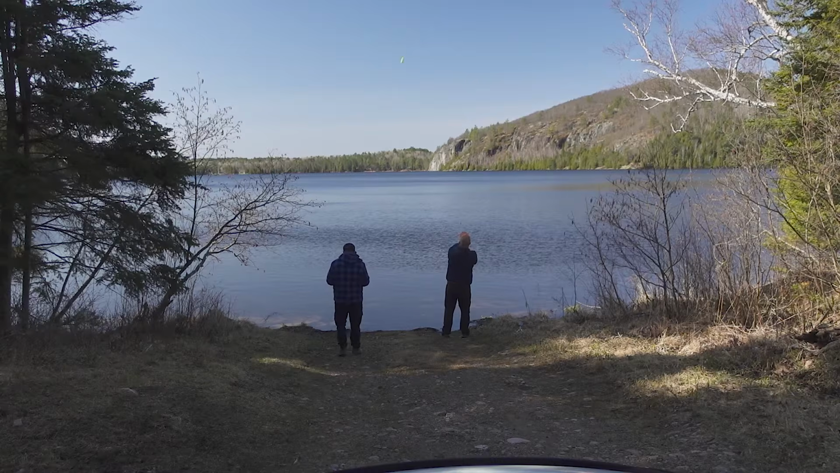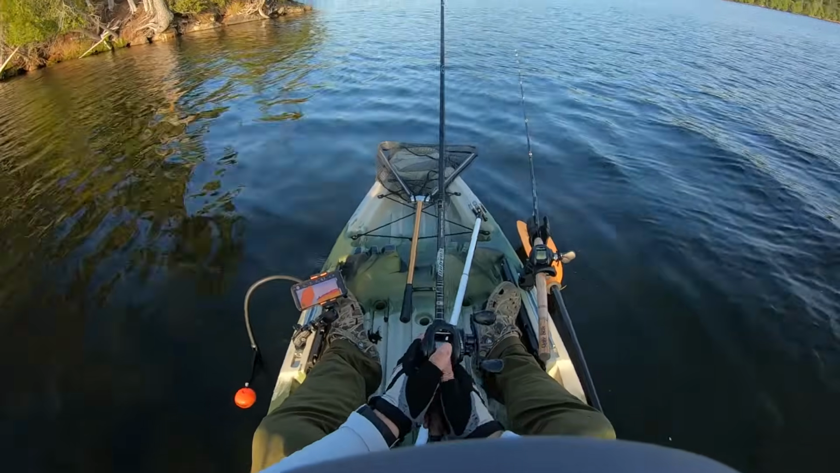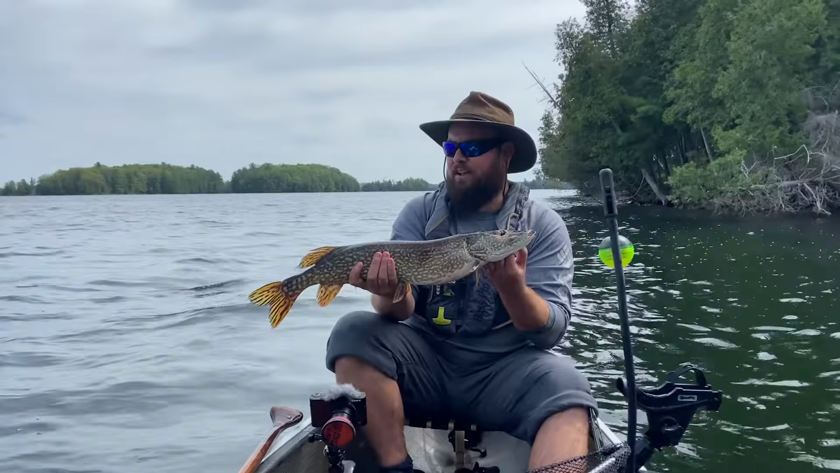Is this little ball really worth it? And what can it actually do? Well, I've used it for ice fishing, bank fishing, canoe fishing, kayak fishing, backcountry camping, and I'm going to tell you about my experience, and hopefully that's going to help you decide if it's worth it for you.